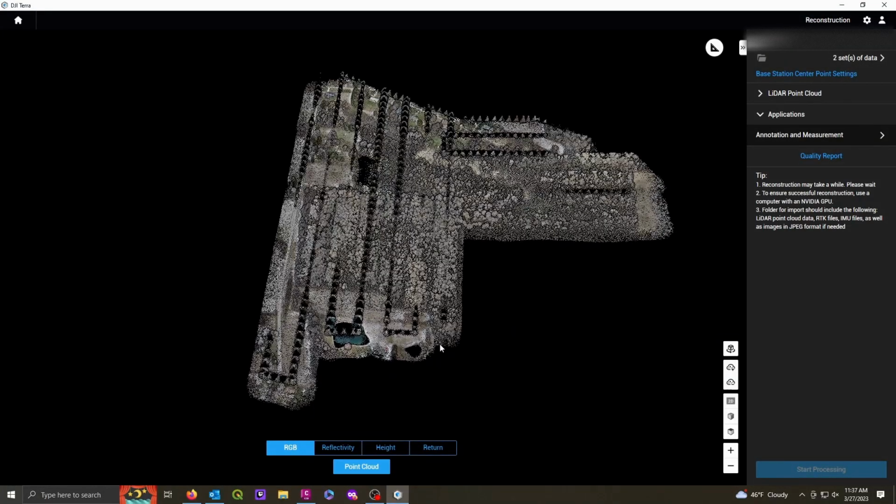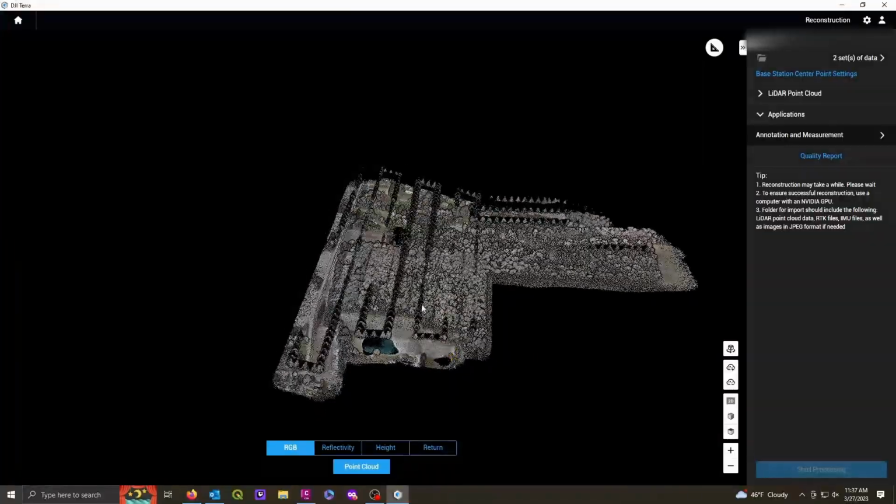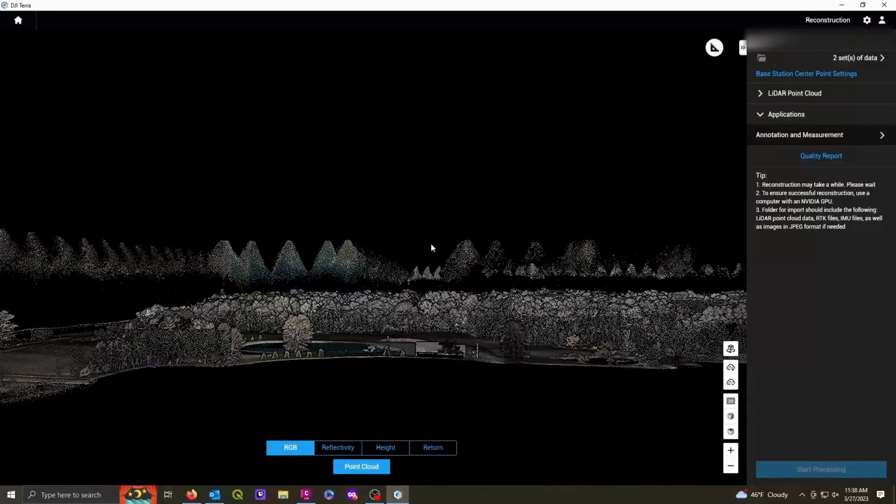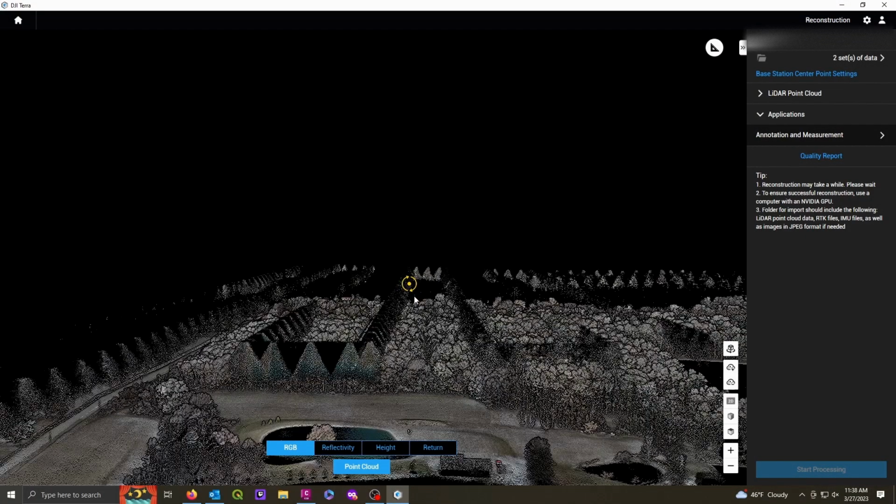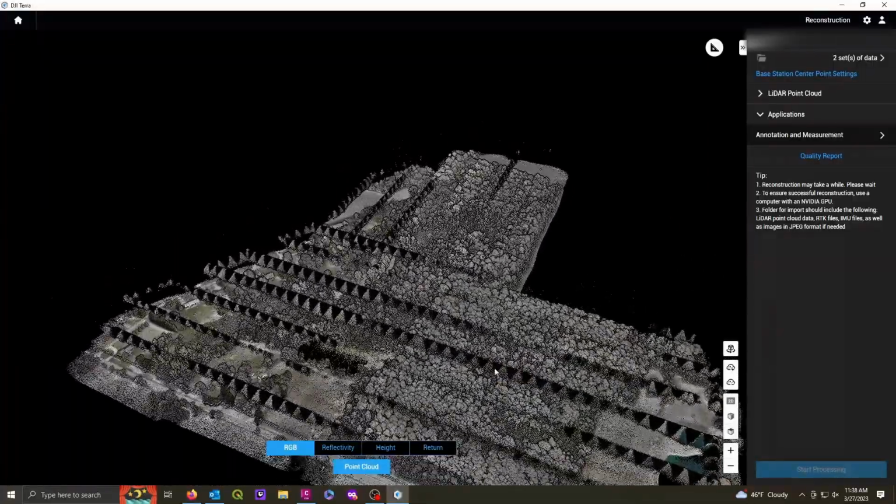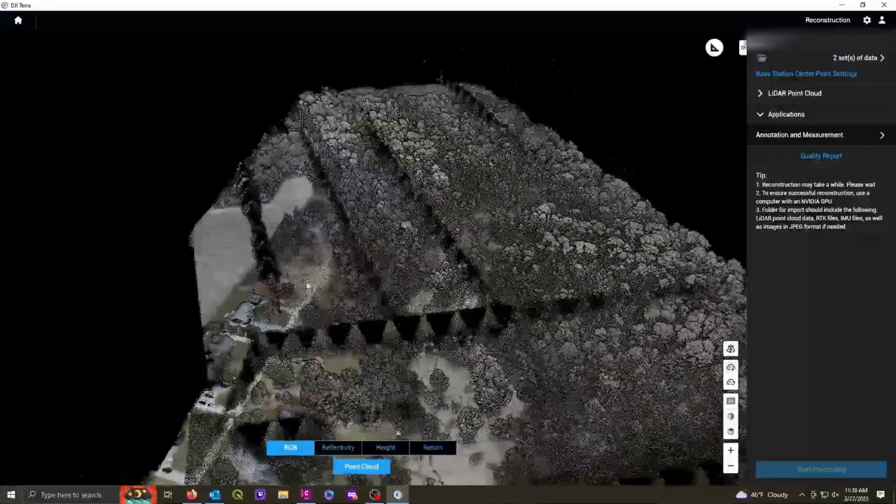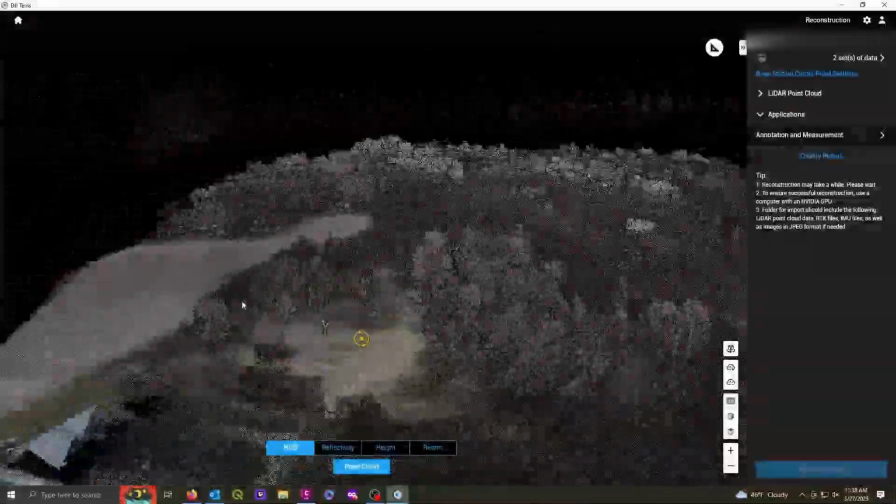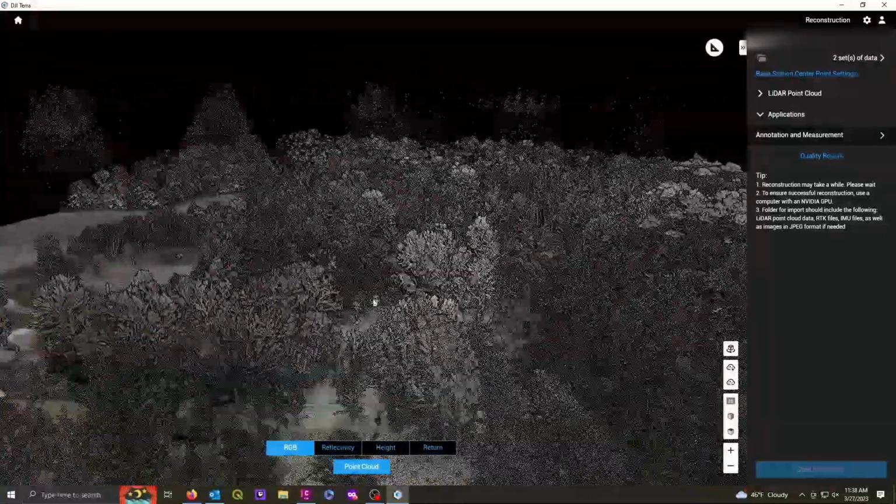Okay, so this is the point cloud before it gets refined. That stuff you see on the top there, that's snow, because it was snowing the day we went out there and flew it. You can zoom around here and look at everything. You'll see all the trees, all the vegetation, buildings, power lines. This is just a little overview here.